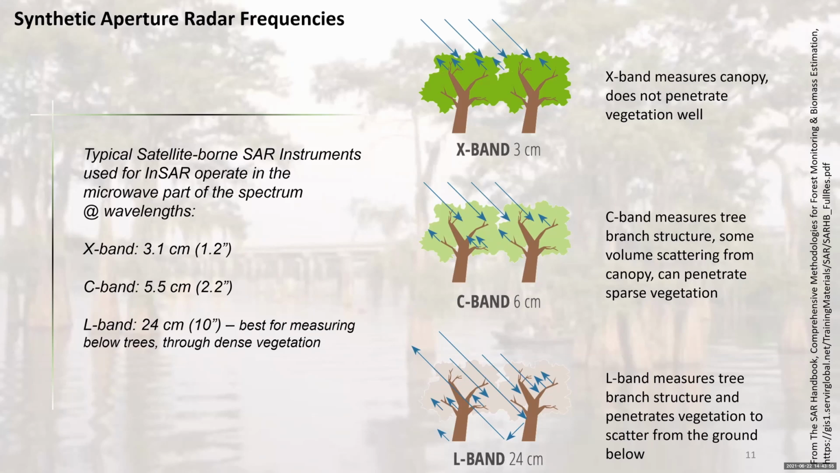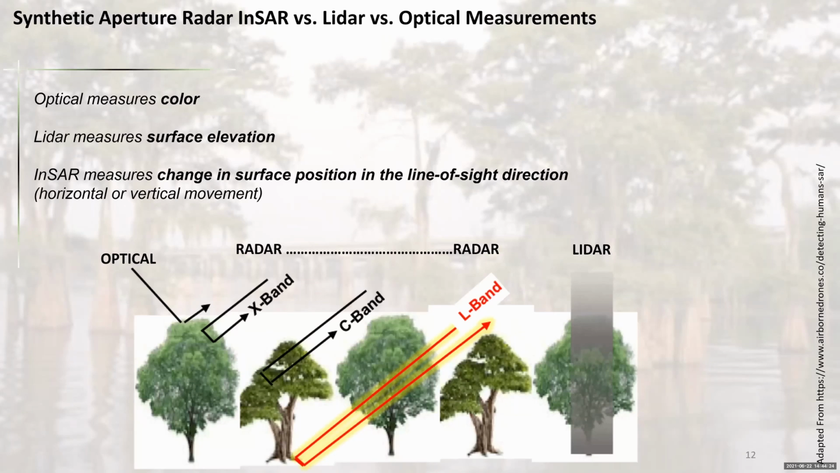And then you go to L-band, which is a 24 centimeter wavelength, so 10 inches. That is really best for measuring below trees and through dense vegetation. Just basically passes through the canopy and it sees the structure of large trees, and it penetrates vegetation to scatter from the ground below. Now, you will get some contribution, but in general, it's much, much better because of that long wavelength. So next slide.